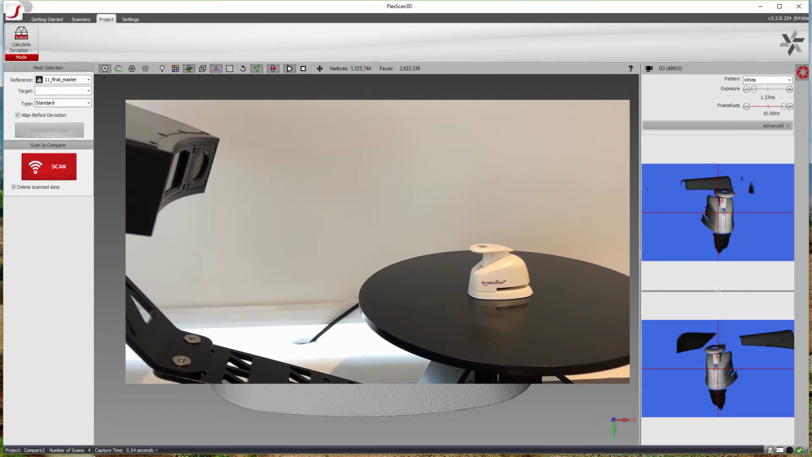And that's what I've put on the rotary table now. I've got my second part, I've thrown that onto the rotary table, and I've now started scanning that. Because it's a comparison, I didn't do quite as many rotations. When I took the master part, I did 8. For the comparison, I just did 4.